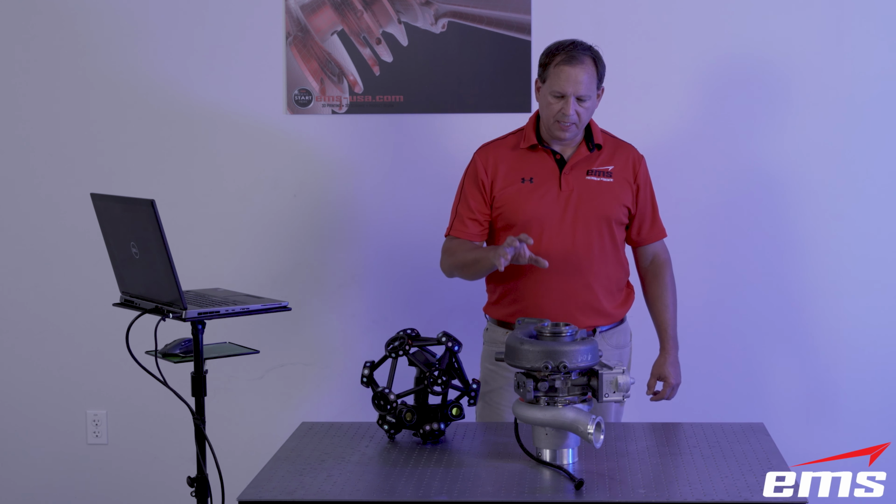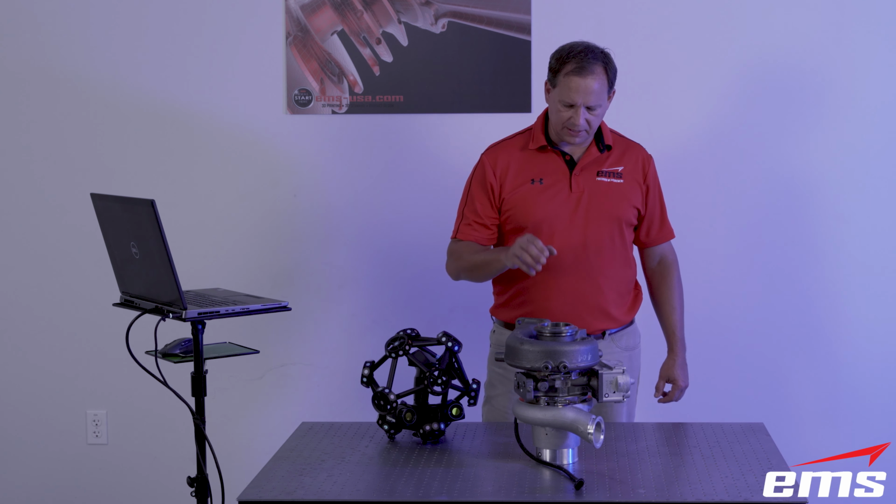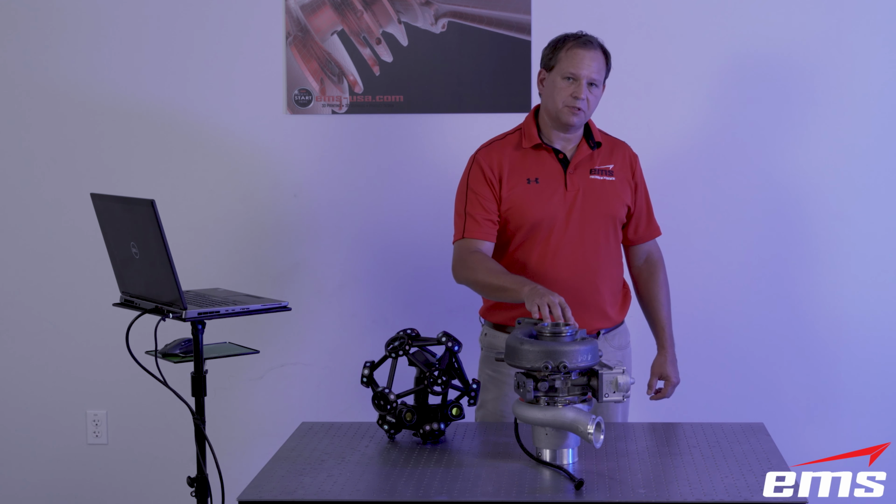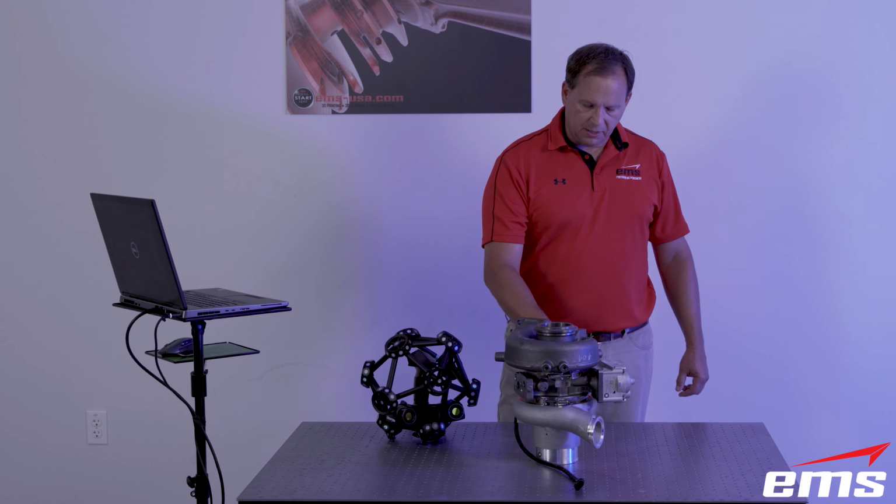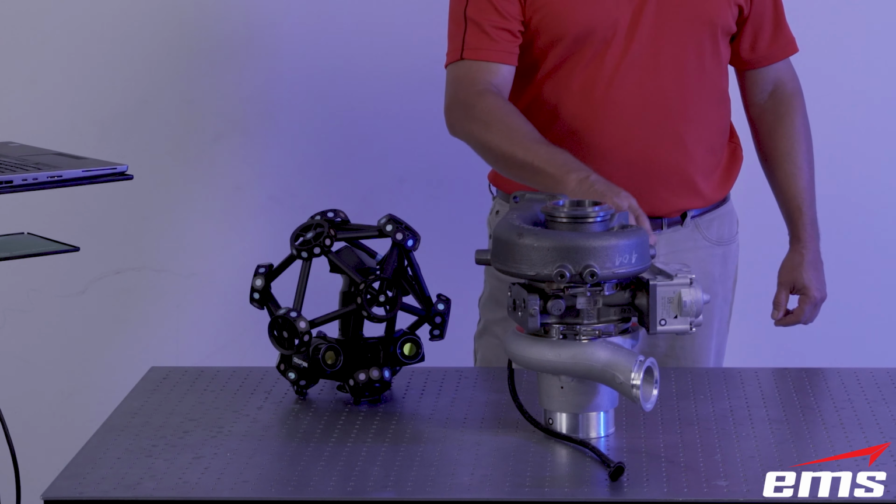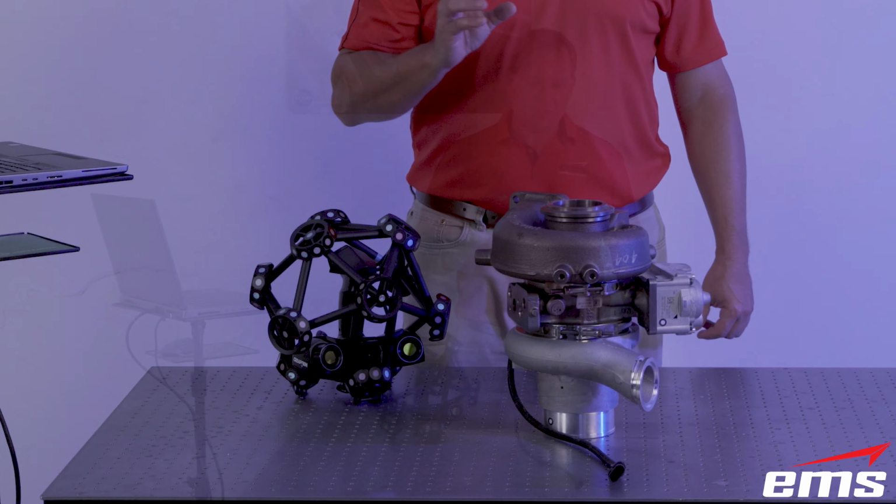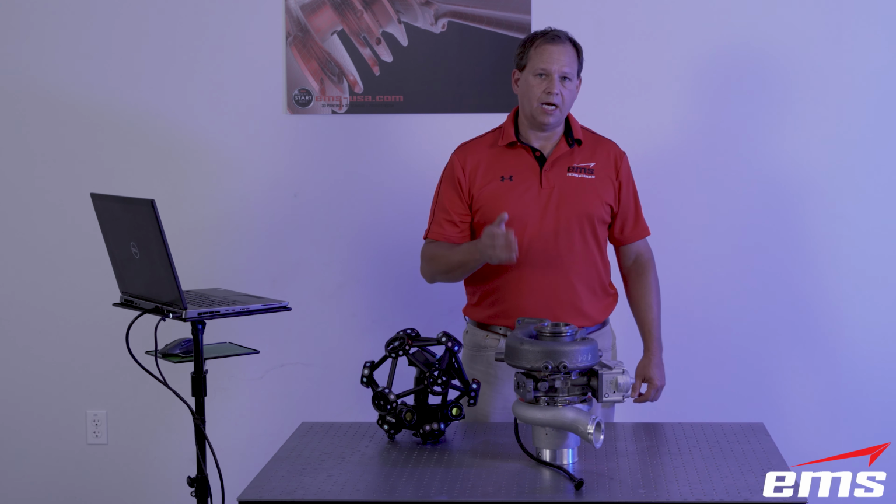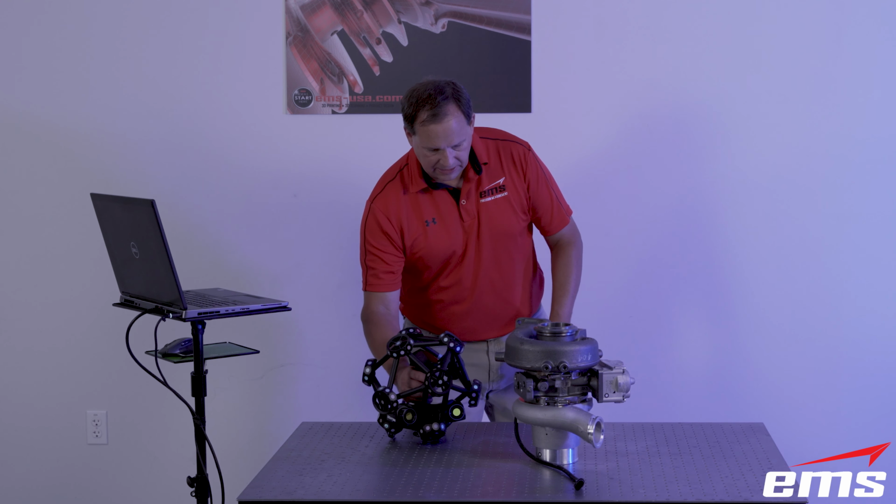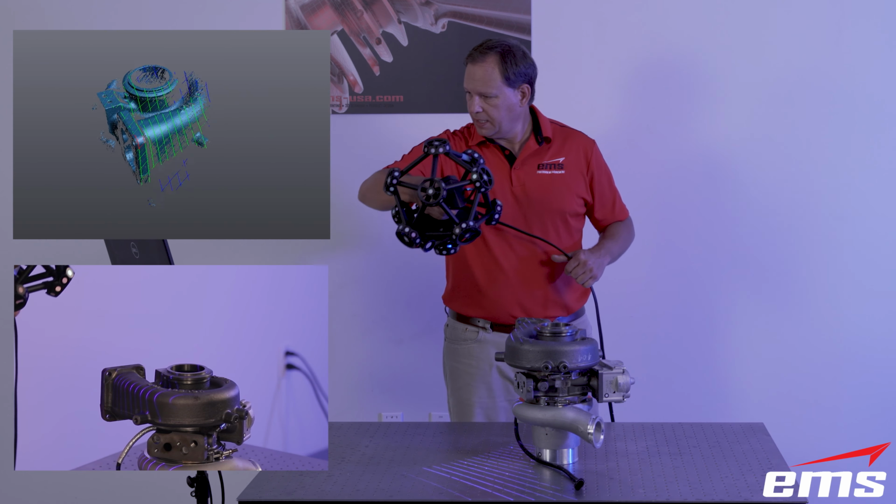And I have here a turbocharger assembly. And this is a good part because I've got some deep cavities, I've got some small threaded holes, some other real fine features. I've got shiny machined aluminum on here, I've got dark stuff, dark plastic. So this will not only be good to see what kind of fidelity we can get with this new scanner, but how it does on the dark and shiny stuff. So let's go ahead and get started. And we'll hit the button to start scanning here.